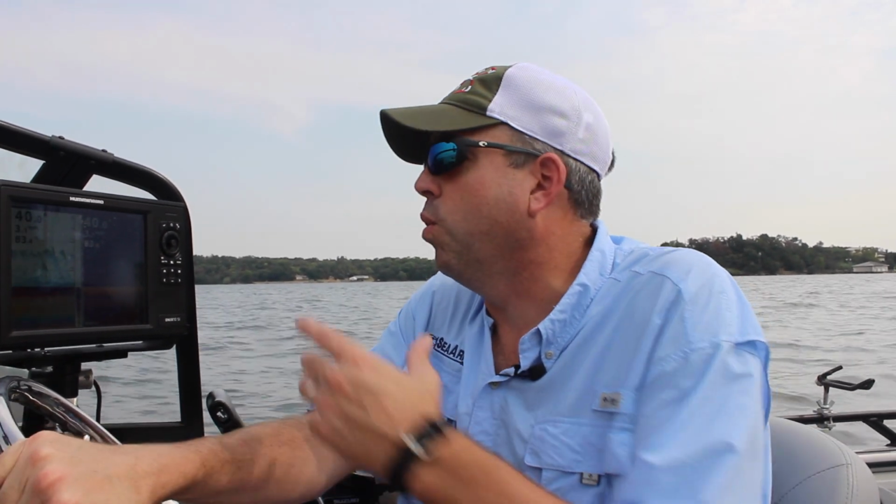Blue catfish, I've said many times, are creatures of edges and ledges. Now that doesn't mean that you won't find them on mudflats or big expansive areas that don't have a lot of structure to them, but it's pretty common knowledge to most people that targeting structure is one of the easiest ways to locate blue catfish, especially in the beginning.